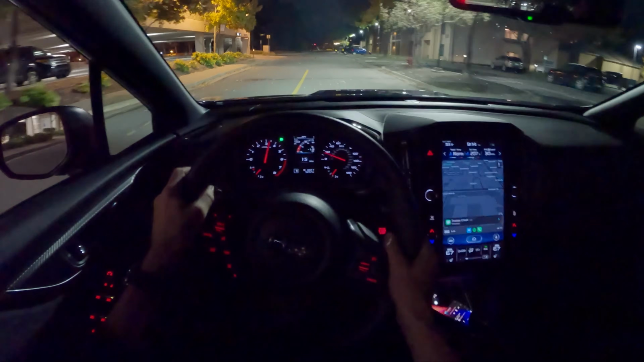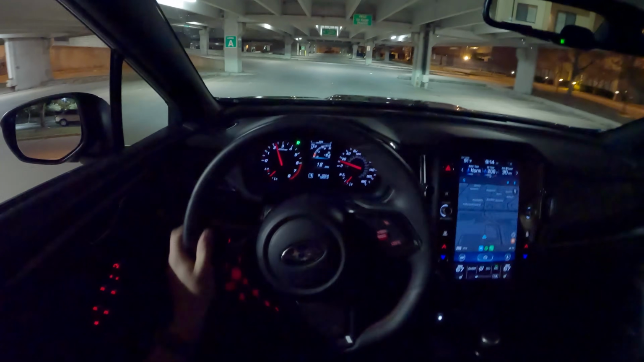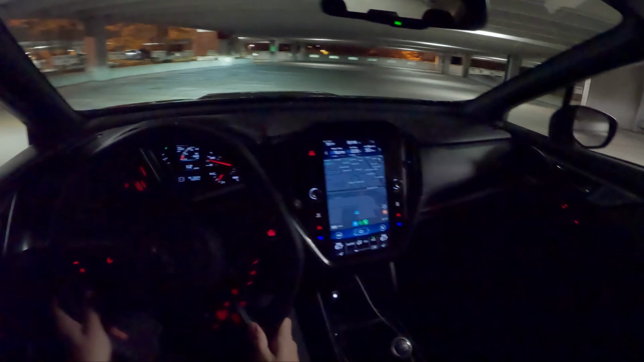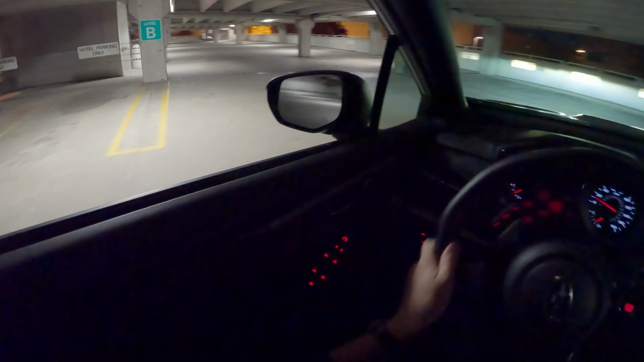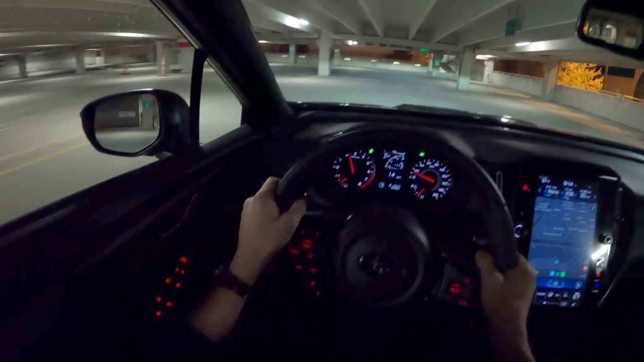Exhaust is quiet, but I think it sounds pretty good. It's a little bit drony at idle in the mornings on startup, but again, sounds like a Subaru. Growls away all the time.